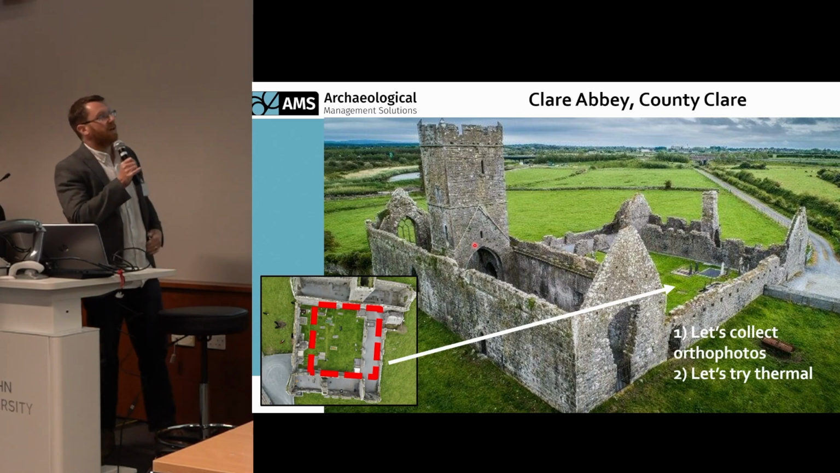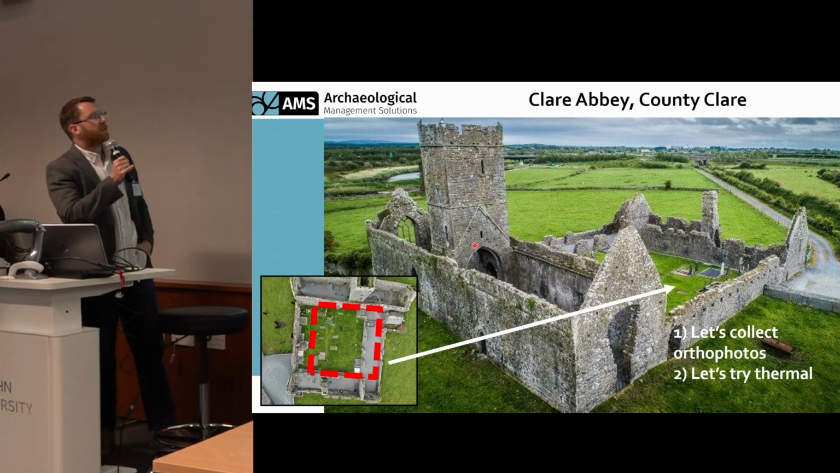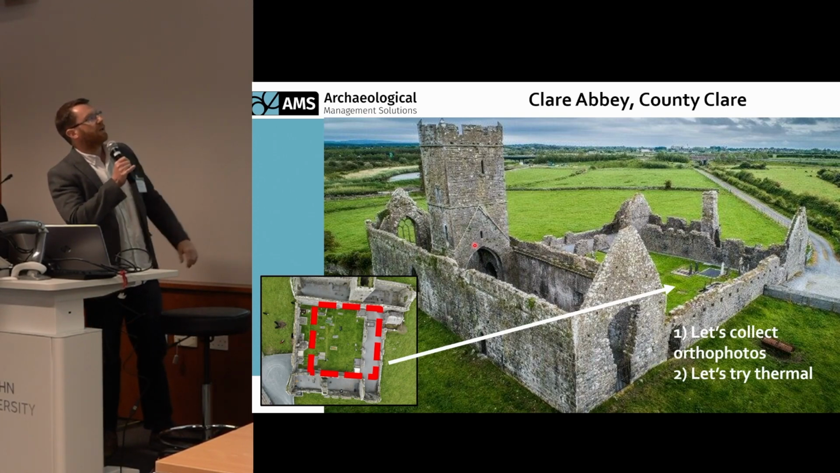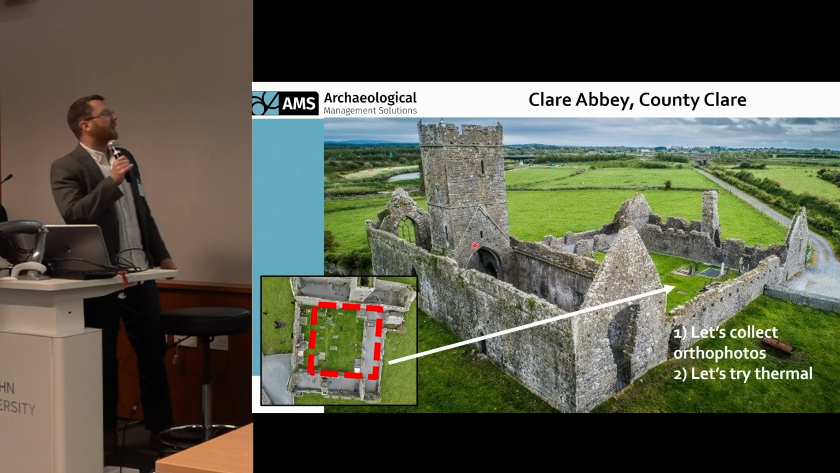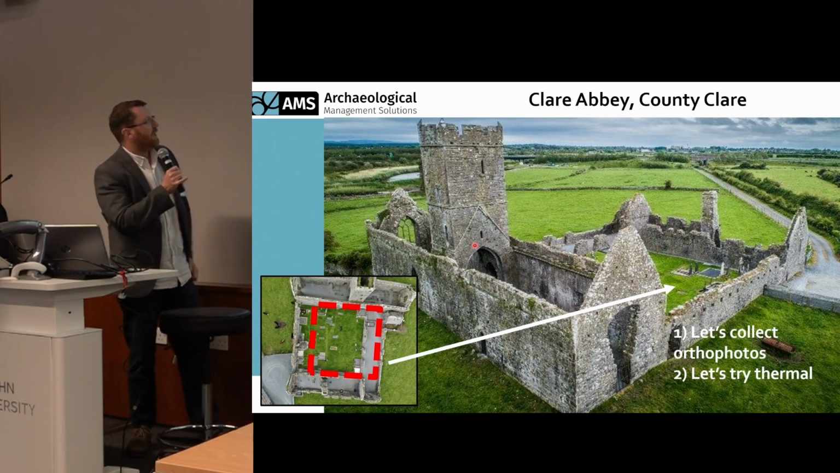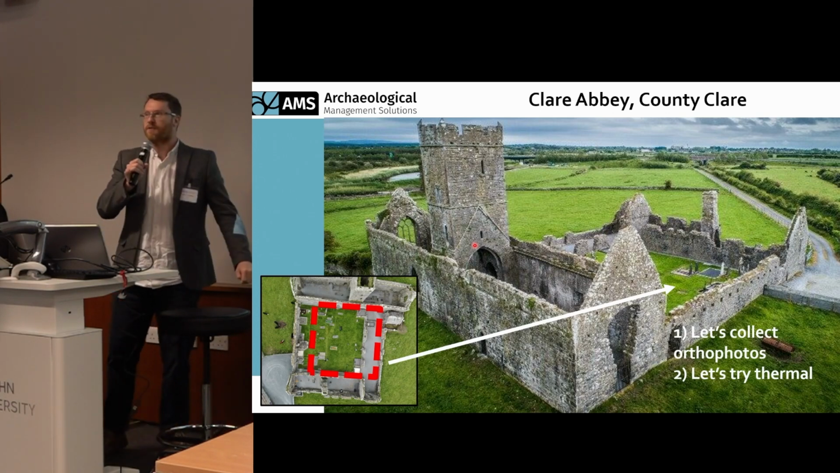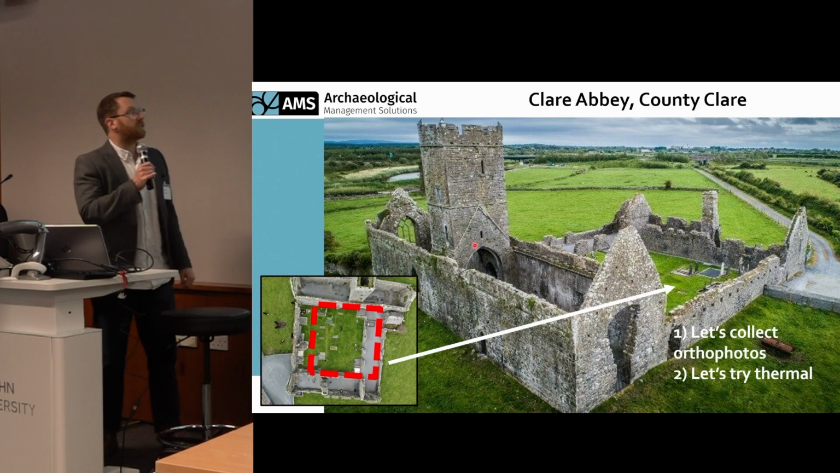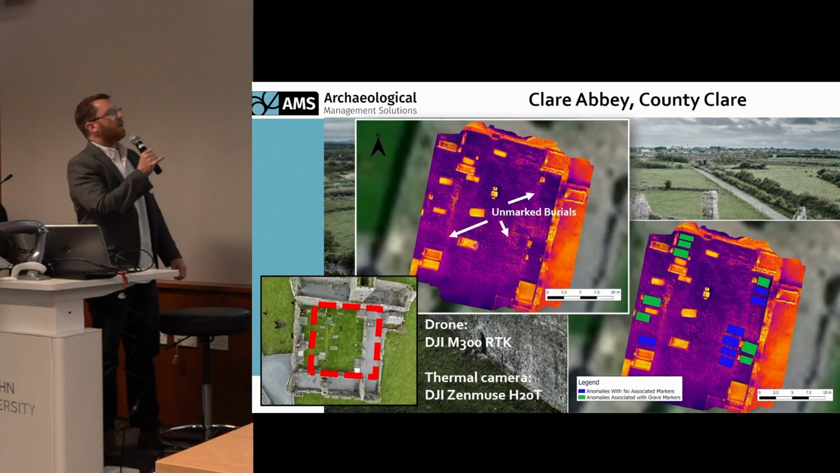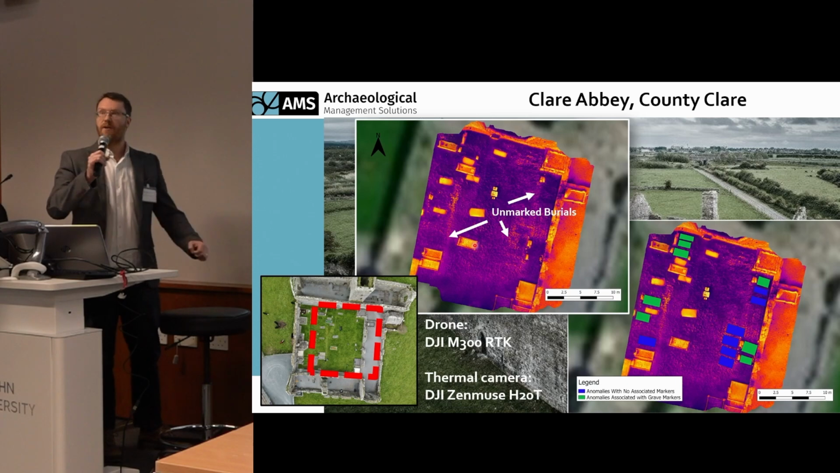I was busy doing a survey over there. And Liamóg was going to fly his drone, do some ortho photography, 3D modeling, because when you're working at a site like that, why not? And so he was flying over the cemetery that you can see just over there. And he just said, look, do you mind if I try this new thermal camera that I've got? And I'm always keen for stuff like that. So I was like, yeah, sure. Let's see what we get. And I was really surprised and very pleased.